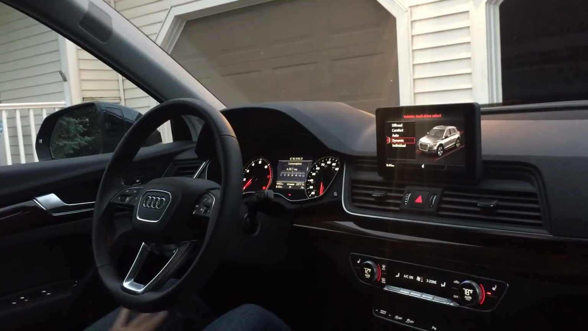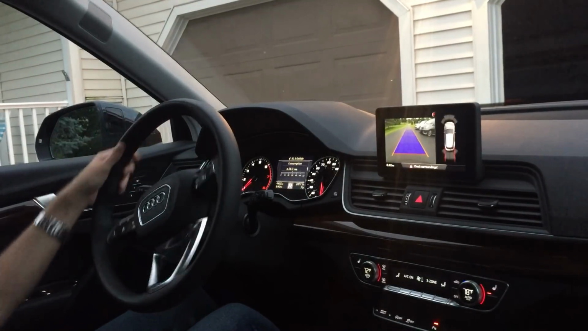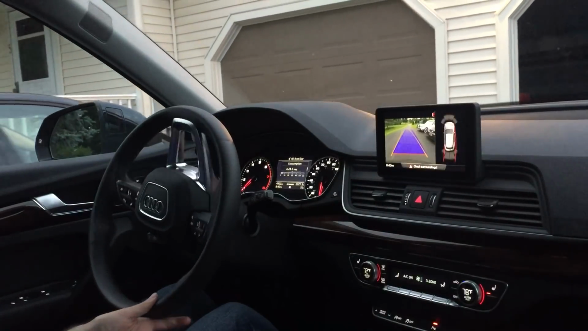I have a service loaner. I have it overnight because the S3 needs a new emissions control module or something like that. It caused the check engine light to come on. You can make all your Volkswagen, Audi, CEL jokes that you want, except I'll just delete the mean ones. But anyway, let's just go for a little spin here and talk about the Q5.